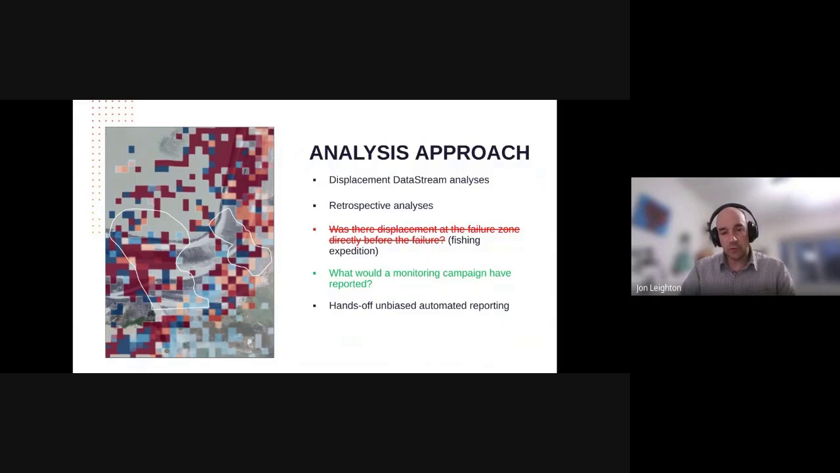And we can also avoid focusing on one particular area. We're going to look site-wide on occasion, and we're also going to go back well before the failure and see how the displacement reporting looks then.